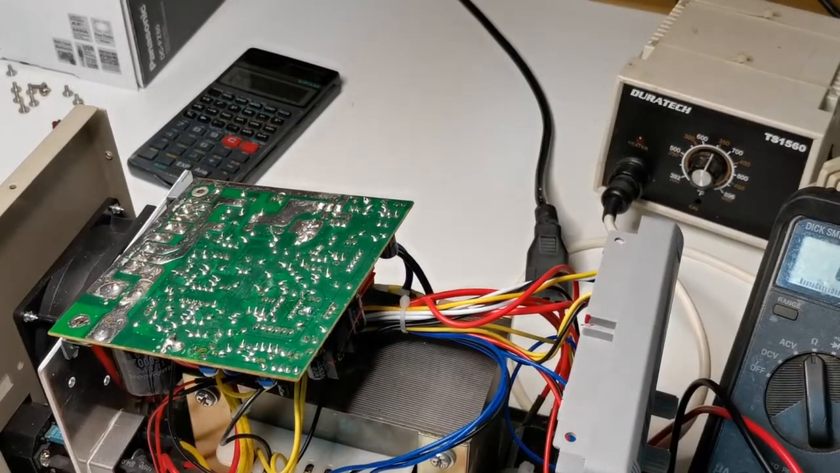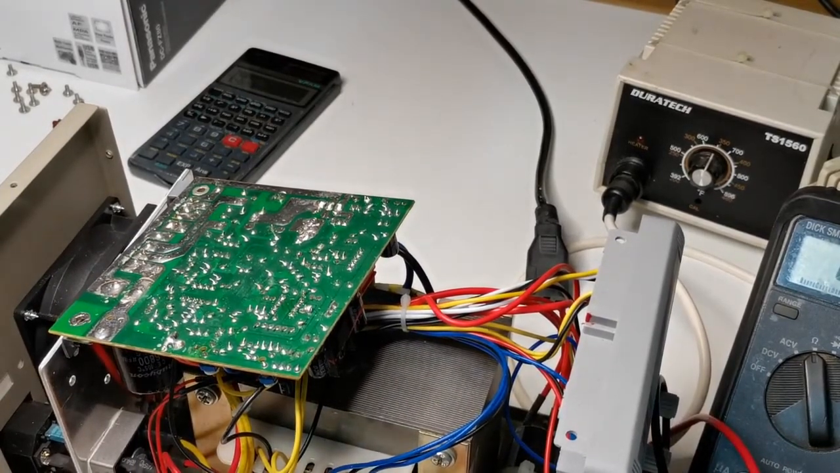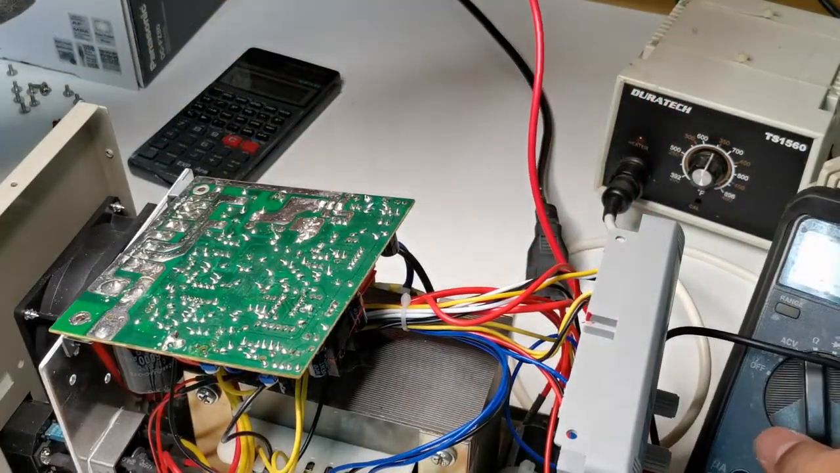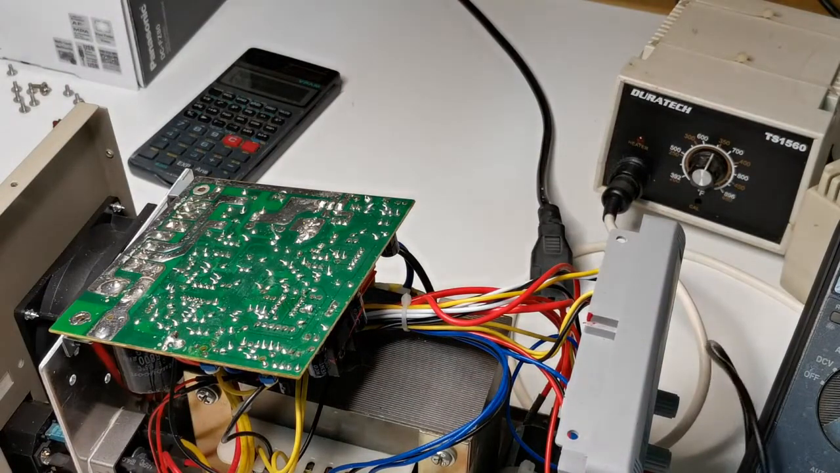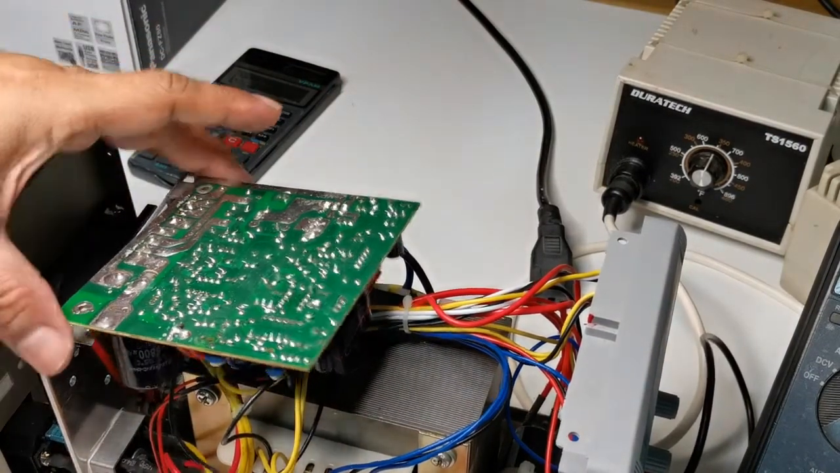Now our focus is to find out why pin 4 is only minus 8.9 volts, which is supposed to be minus 12 volts.